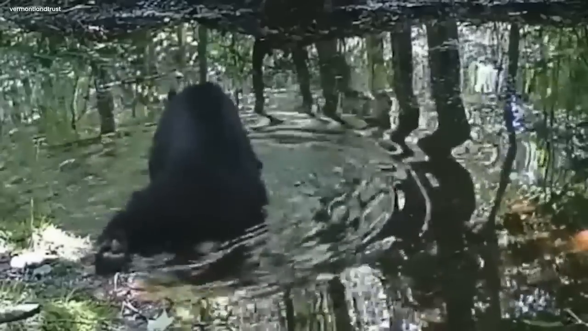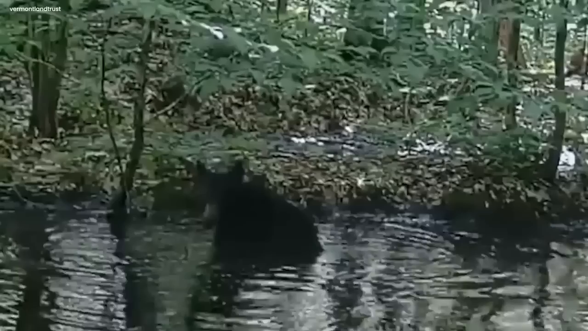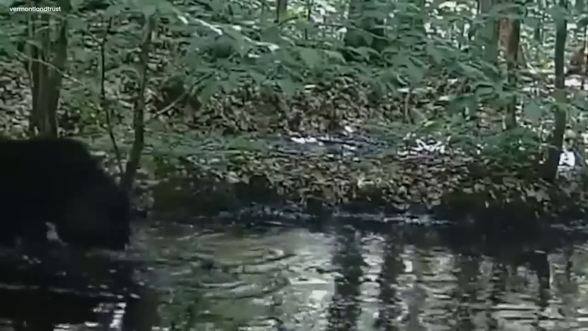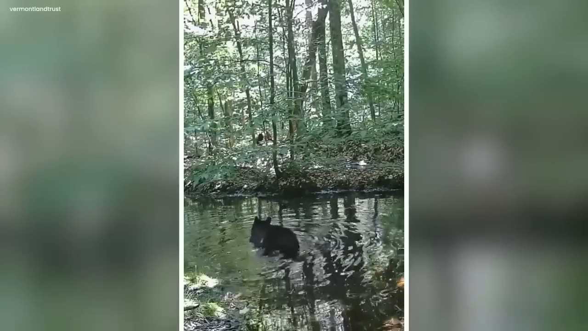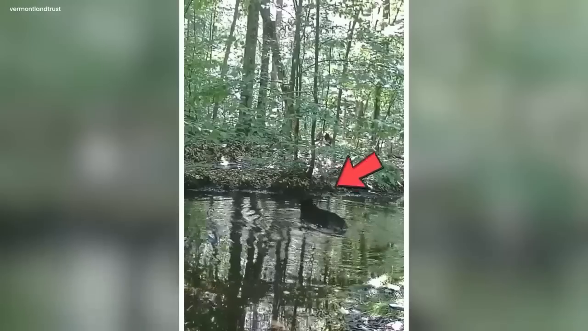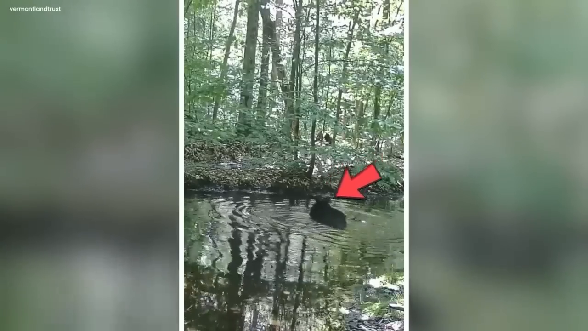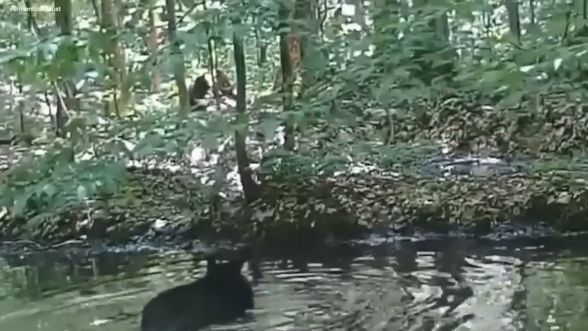The bear was so carefree and joyful, and it was really something to see. It's a good reminder that even in the wild, there are surprising and wonderful things to discover. This weird and fun moment in nature will be remembered by everyone who stumbled upon it, showing us how cool and unexpected things can be out there in the wild.